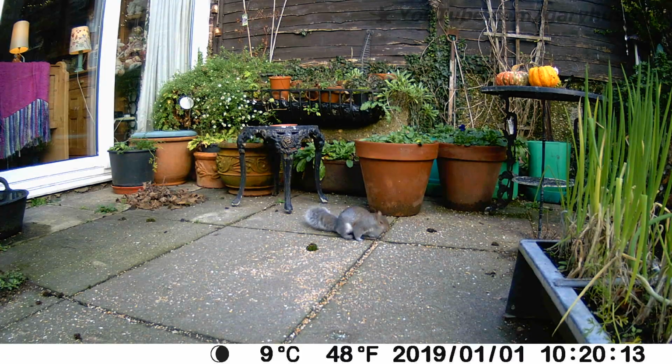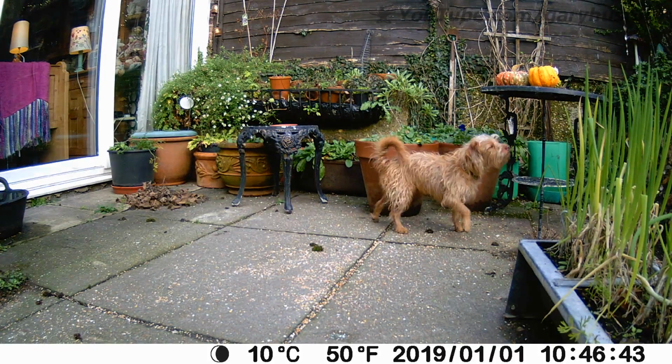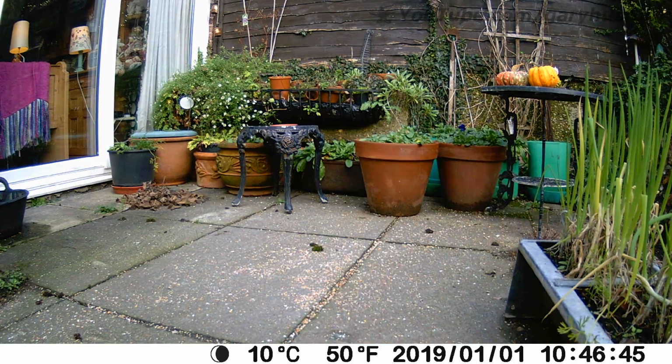Oh, we've got another visitor, a squirrel. We've got all the rodents in today. Now I'm not quite sure what he's doing there. I don't know if Ralph spotted him, but that's a video and he's not still. He's just perfectly still.